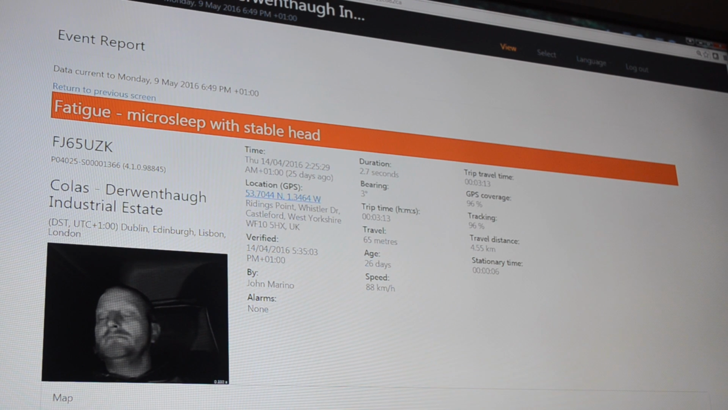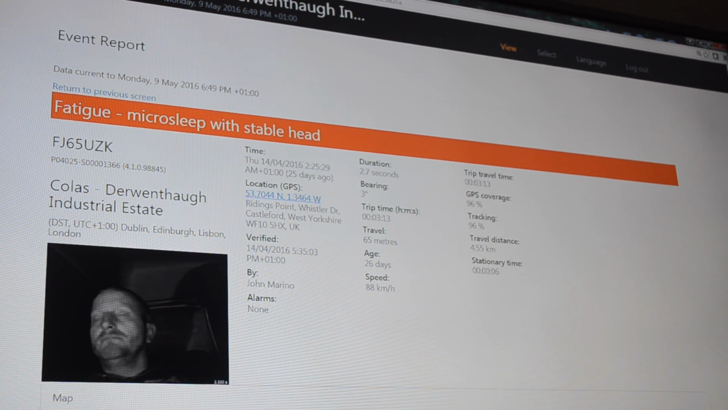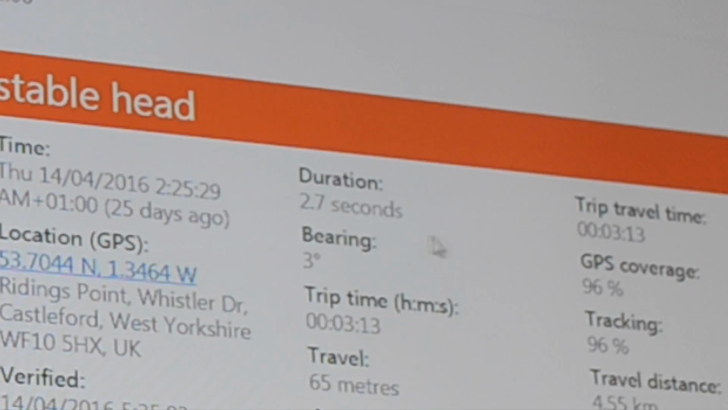This is a video captured of infrared cameras that are mounted inside a TMA truck cab. This is something they're capturing called fatigue. So you can actually catch drivers falling asleep at the wheel, and it's small, so you see the duration is 2.7 seconds that he fell asleep.